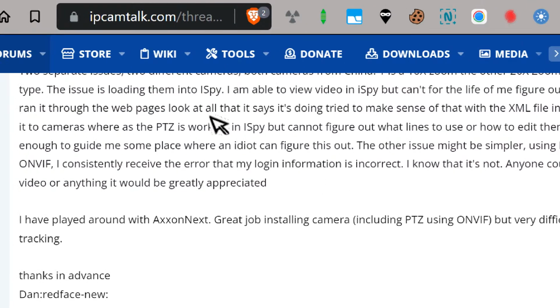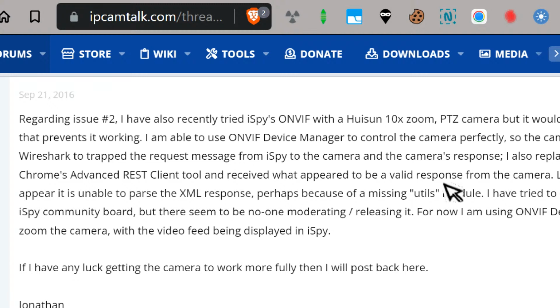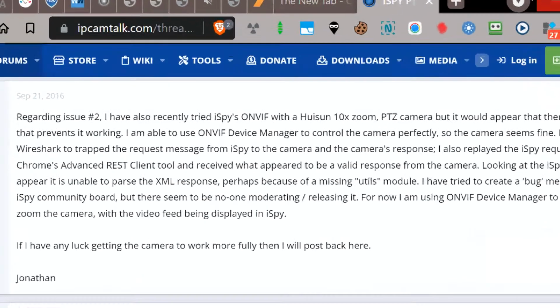I've downloaded Fiddler, ran it through the web pages, look at all it says it's doing. So Fiddler looks like it's a spy program. Where the PTZ is working as iceberg. Oh, damn. Too much talking. Says it retried iSpy ONVIF 10 times, but it would not work either.